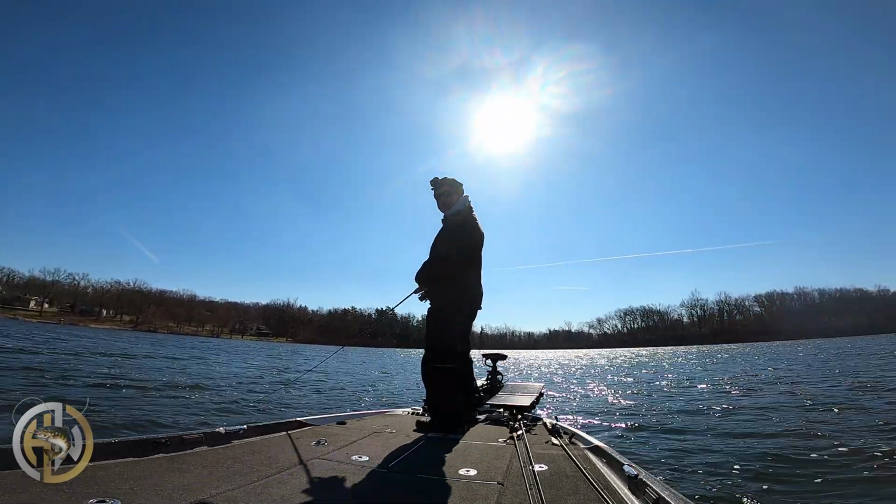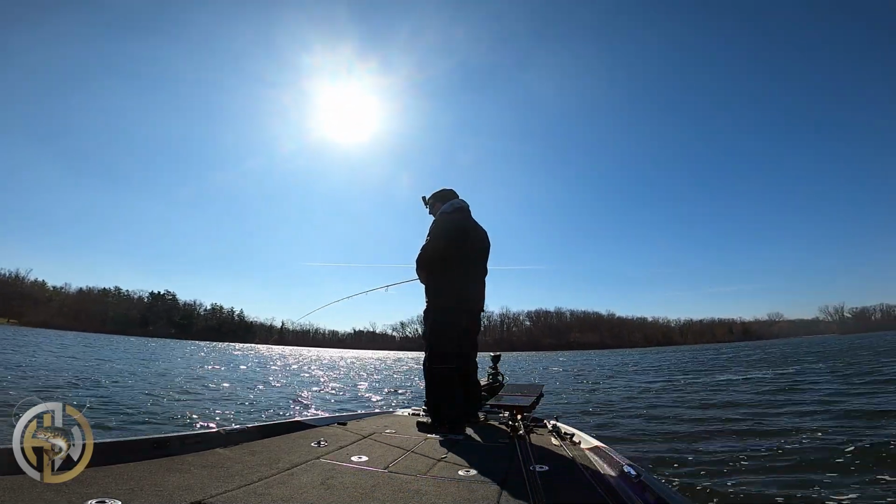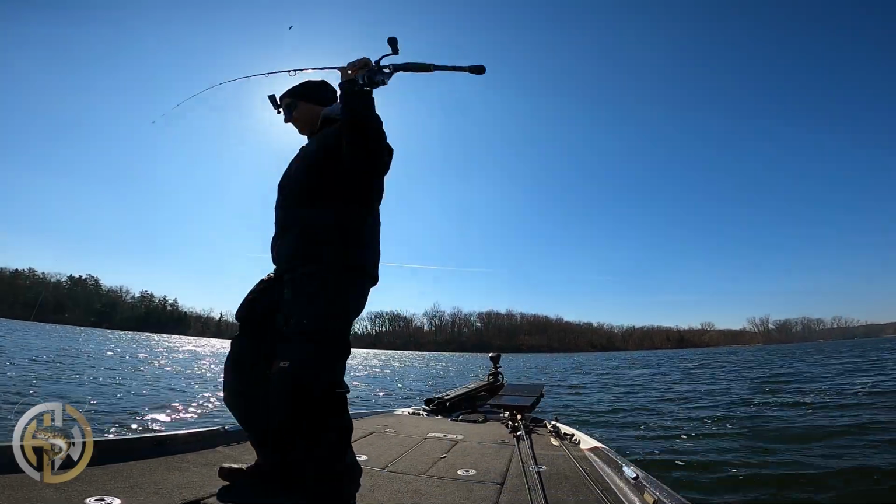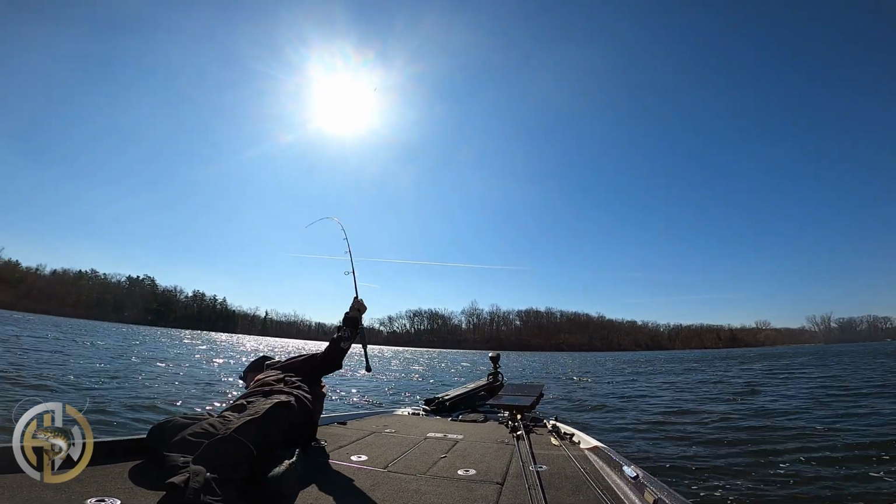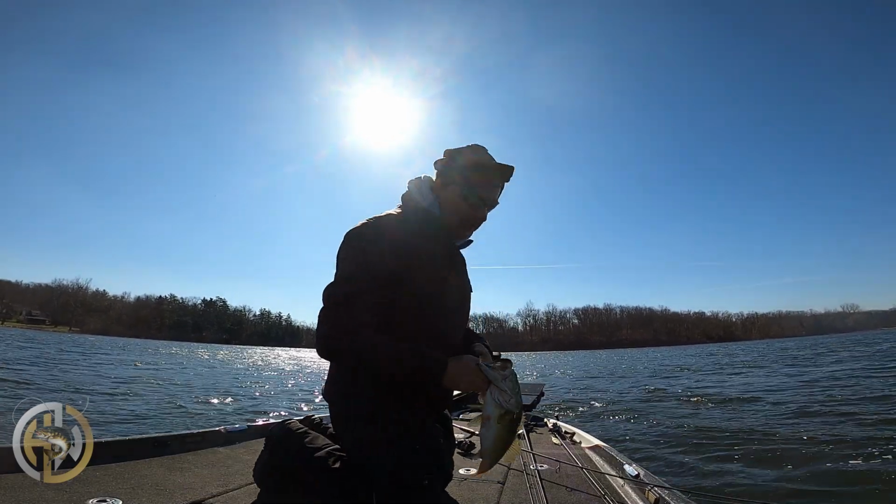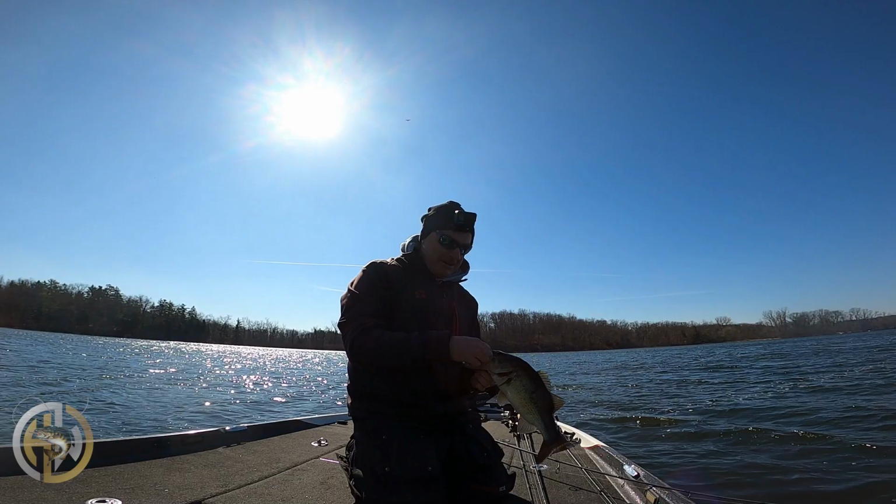I found them on a little rod up here in the corner. The biggest one yet. Took 2.5 anyway. Grabbed him by the lip. Almost breaking my jerkbait off. There's a nice one. I think we found us a good lake.